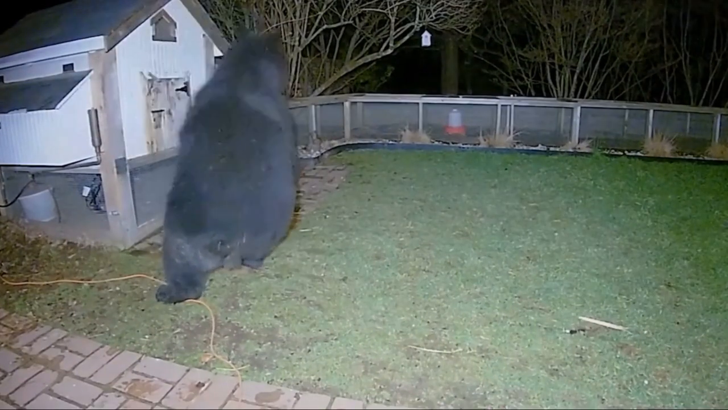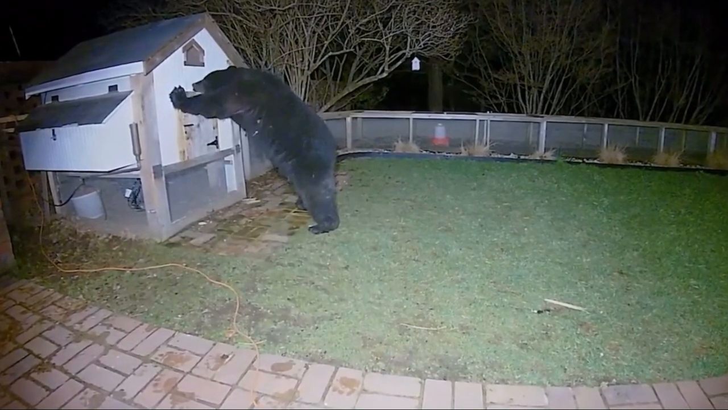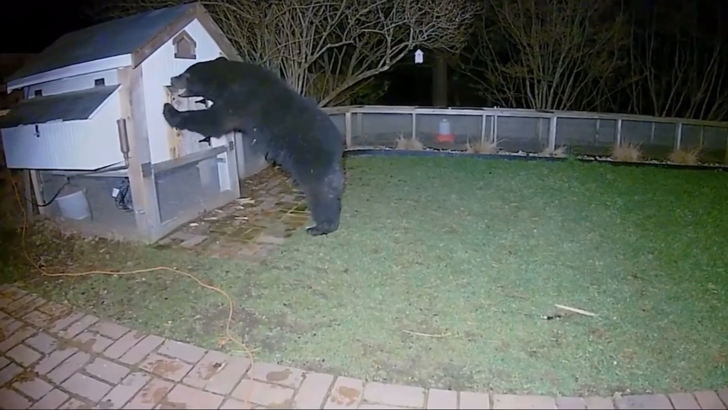Soon it realized this was a futile effort, so it fled when it was startled by a noise nearby. This serves as a warning to people who live in rural areas that these untamed and sometimes dangerous creatures may be prowling about in your backyard while you sleep.